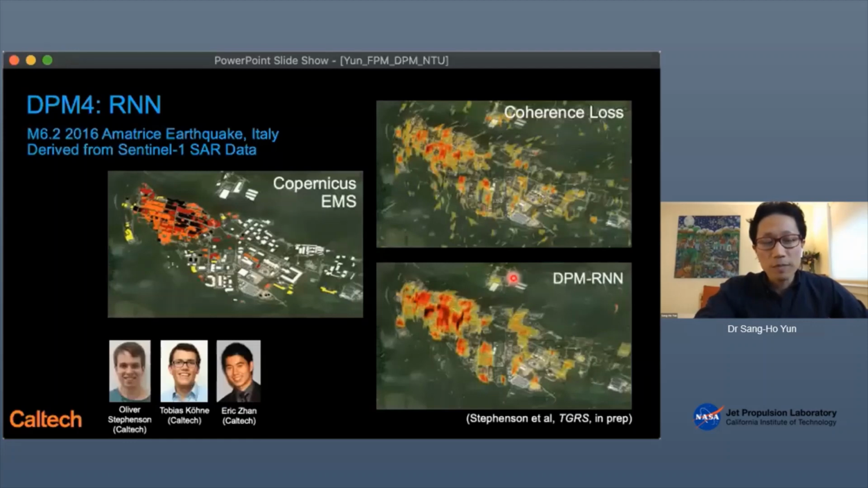We take a further step to test deep learning techniques on damage mapping as well. It's similar to DPM4. Was it DPM3? DPM3. Here, it's a pure RNN, recurrent neural network. But the idea is similar.